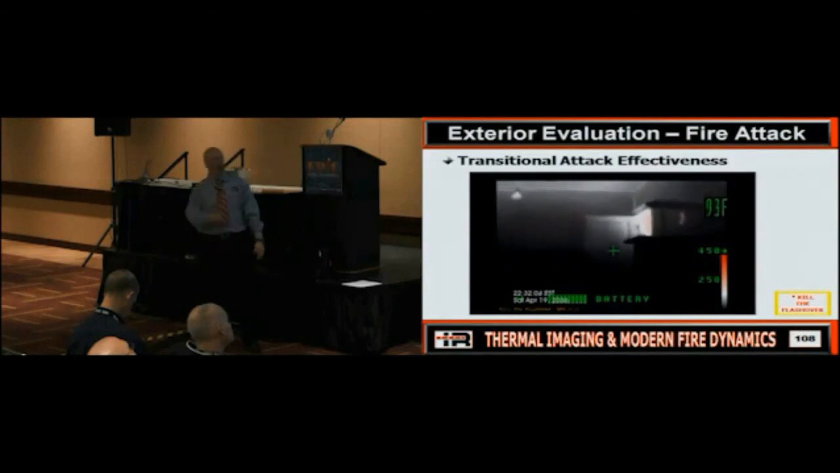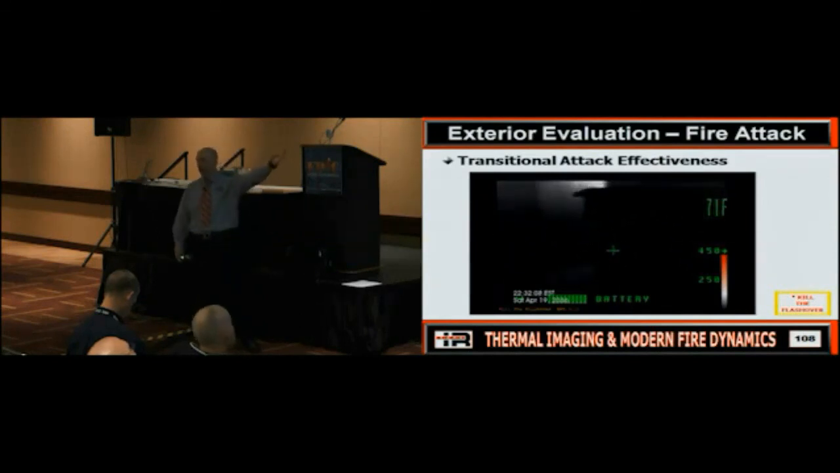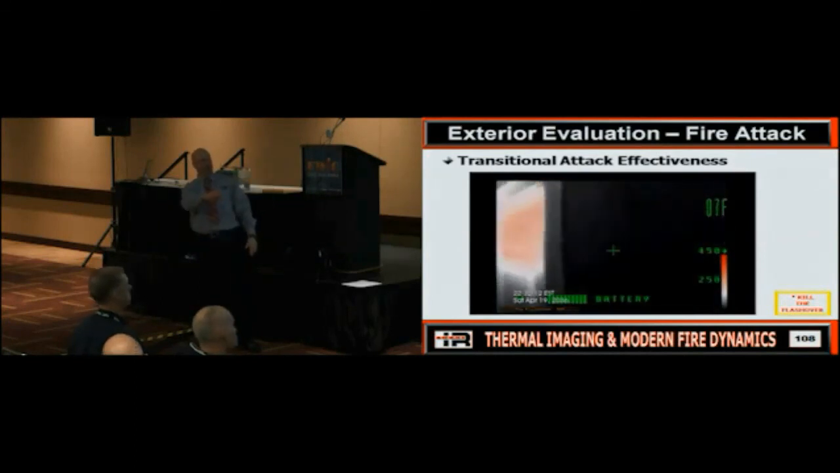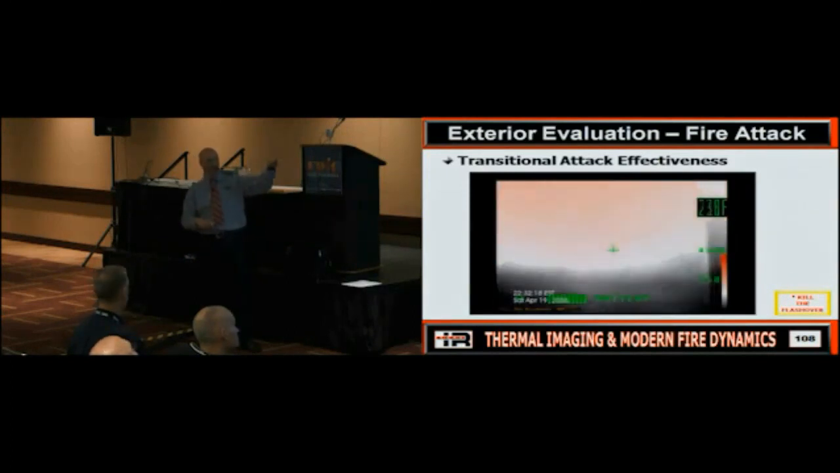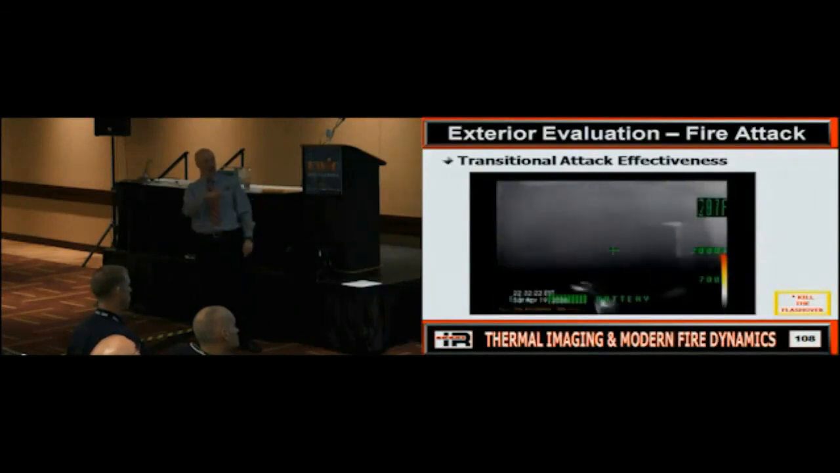No. Is there a lot of heat left in here? No. Am I worried about walking into a flashover here? Once again, know your camera. Now, you're going to see here we went into low sensitivity because they pointed it at the wall. But what happens when we go back to the heat? It's going to shift modes on us. Oh, we just went into low sensitivity mode.